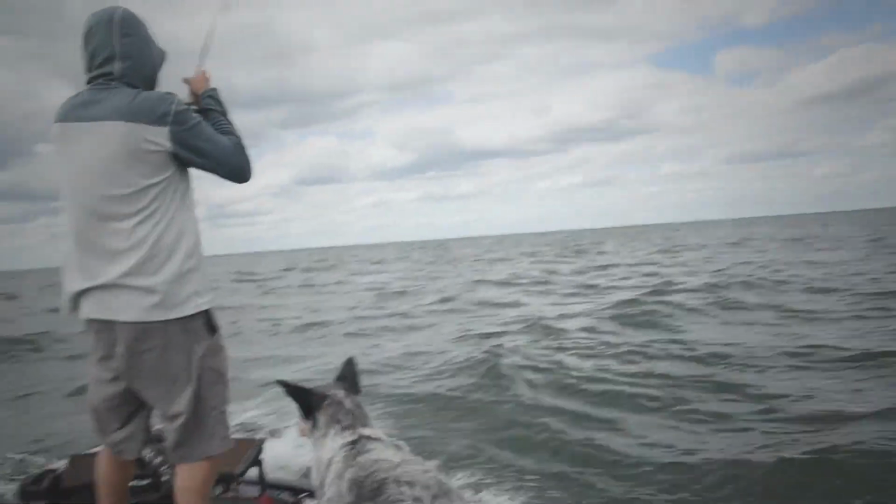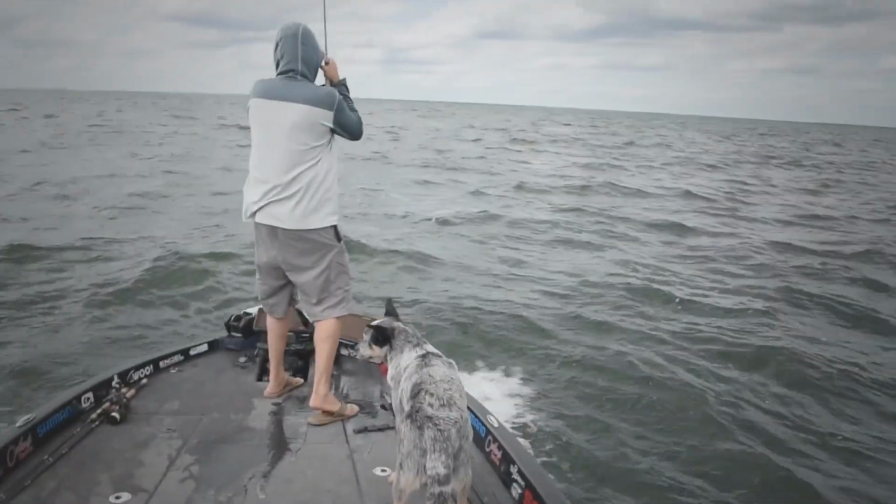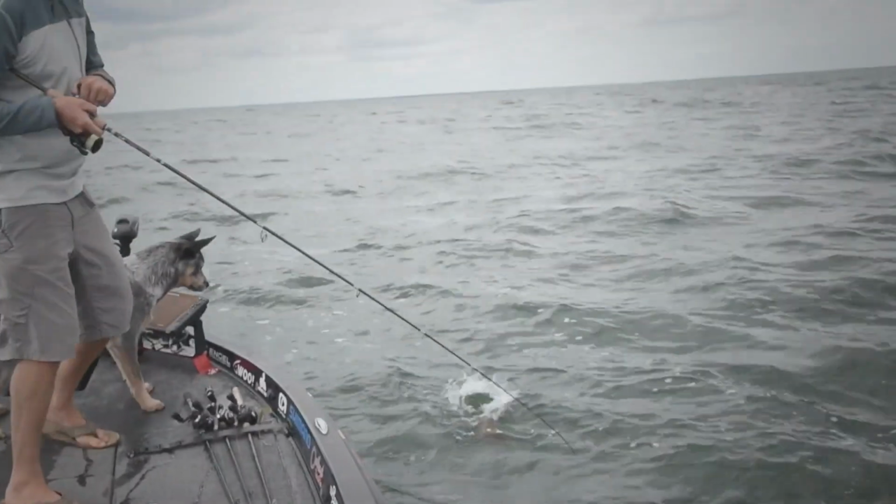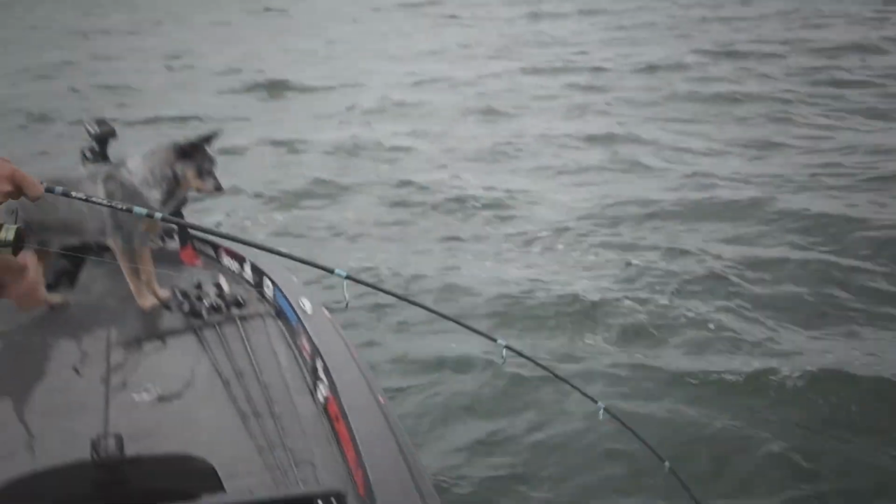I saw that go down, dude. I just let that Sakoshi bug just sit on those cluster of rocks. Just sit there, and I watched this guy come in and just grab it.